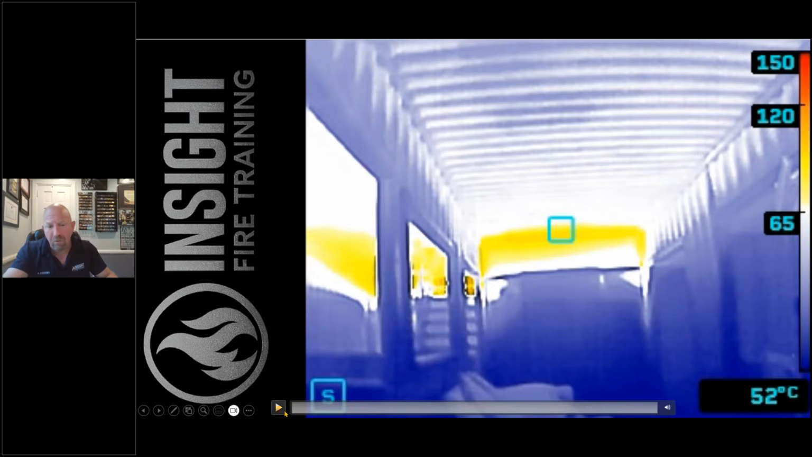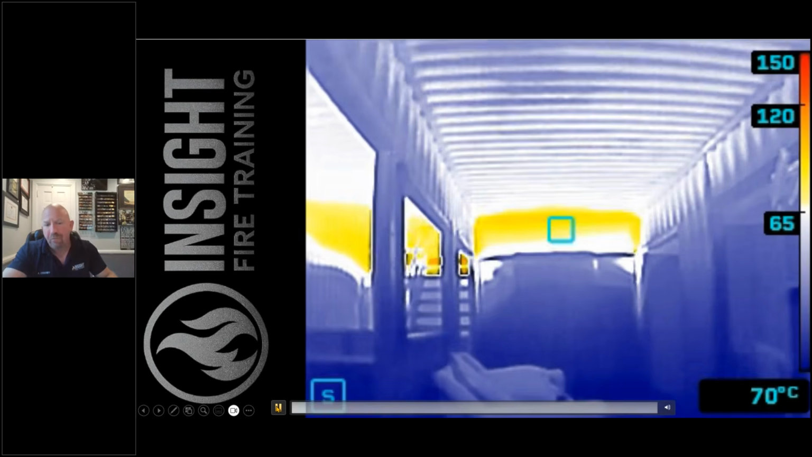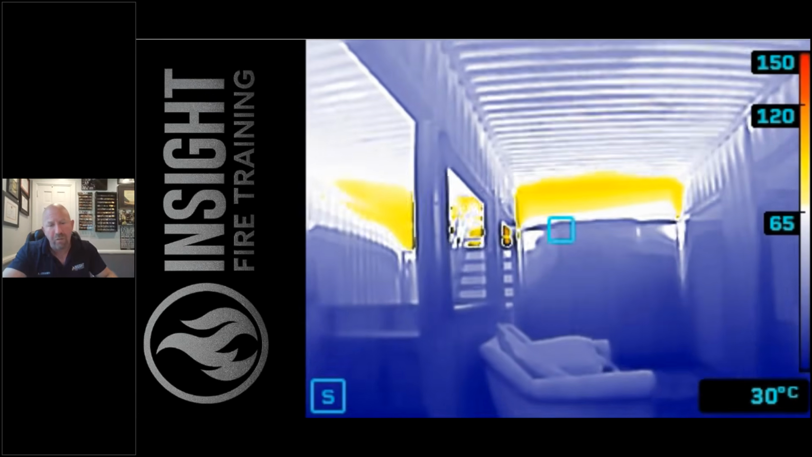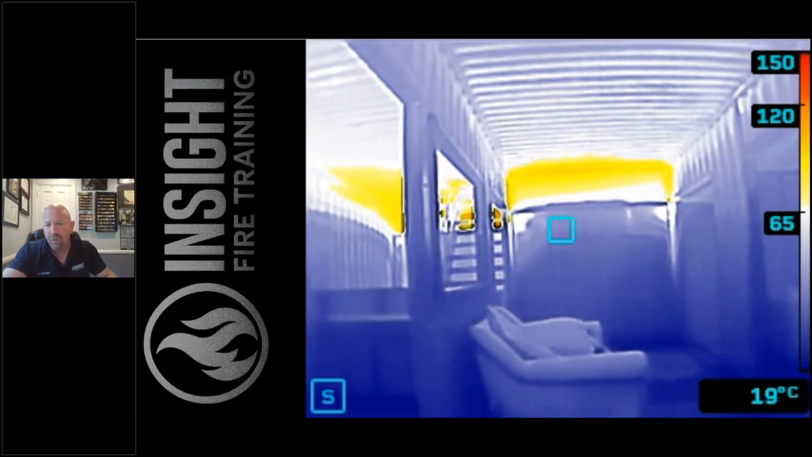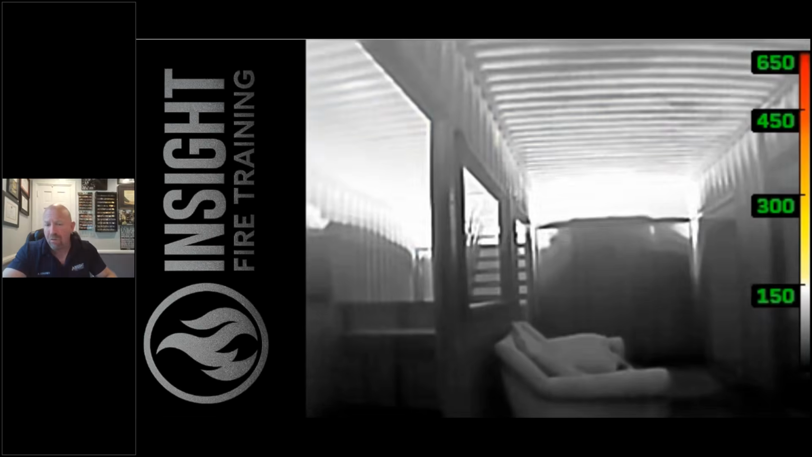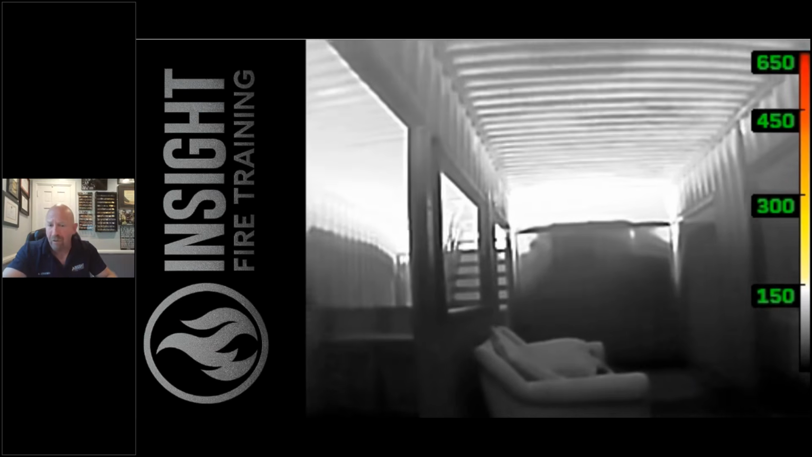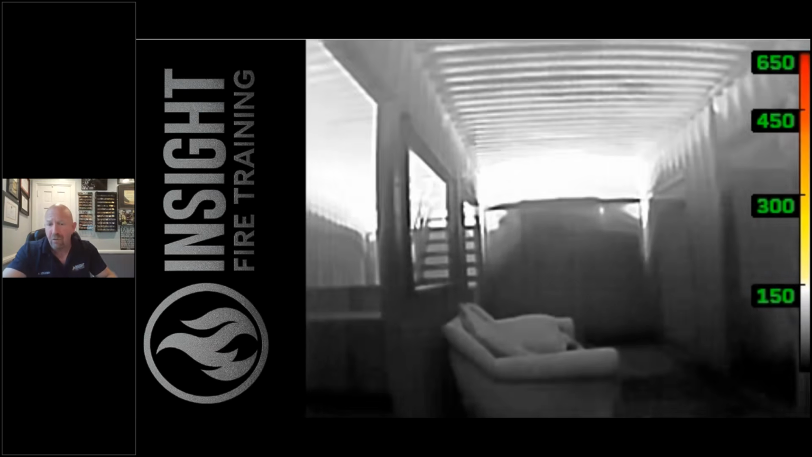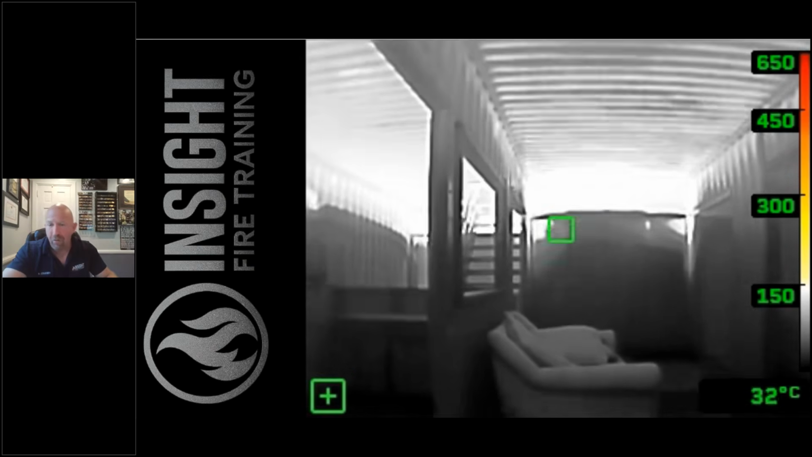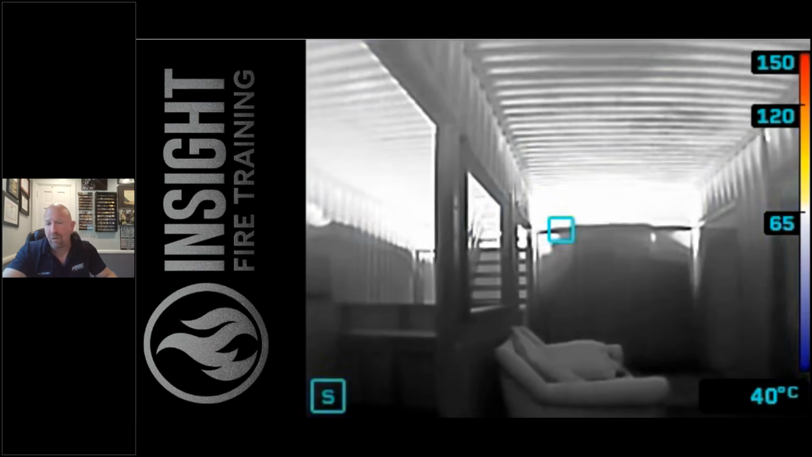Watch the video and see if you can see the difference. See the V pattern to your left? See the higher colorization in the upper left-hand corner at the top of the stairs? And we see this orange right there on the wall. That is because the fire room is behind that, directly ahead of us. This is in Wayne Township in Indiana. Their burn building, it's a Forge Fire Company burn building, if I remember correctly.